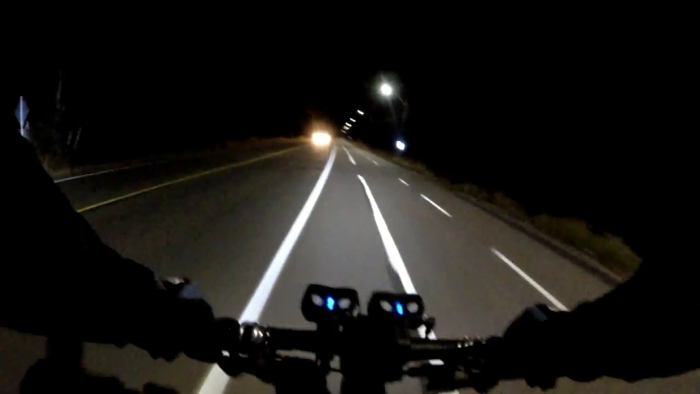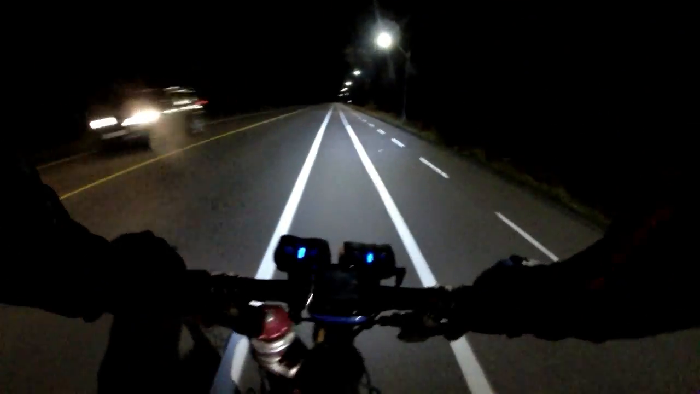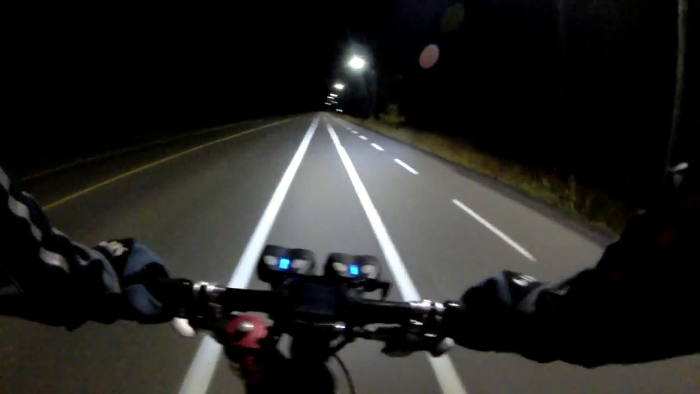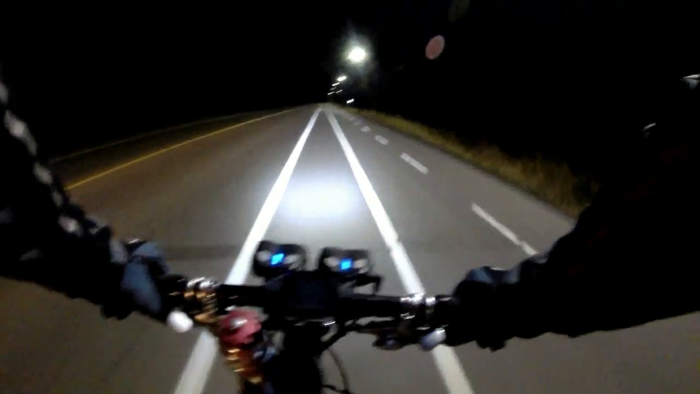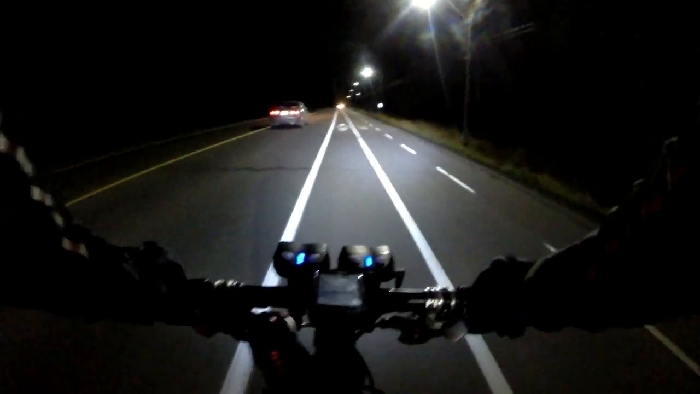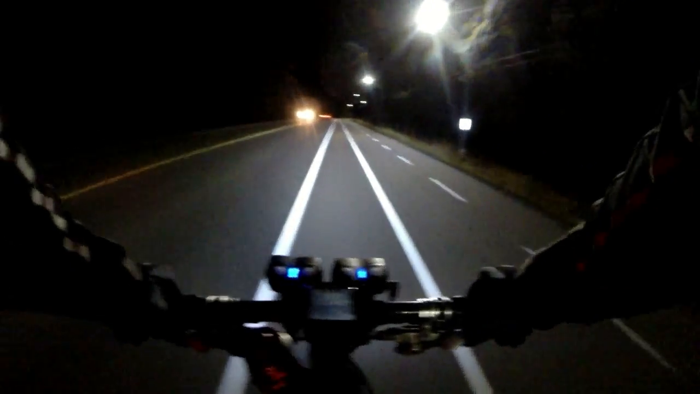I'm running Schwalbe Marathon 1.65 inch tires, so they're still fat enough to have good cushioning, a big contact patch, and still be reasonably quick. The only issue is they're more like a commuting tire, so they have puncture protection. So the casing isn't very supple.